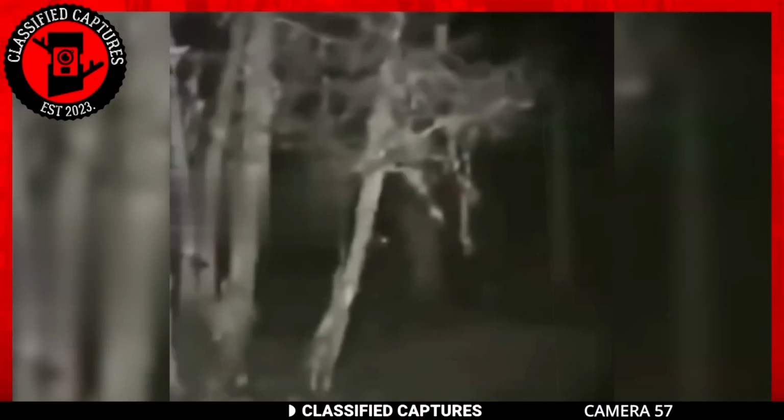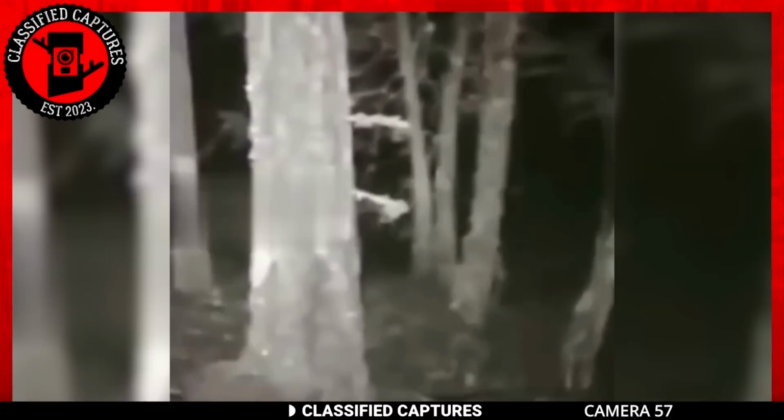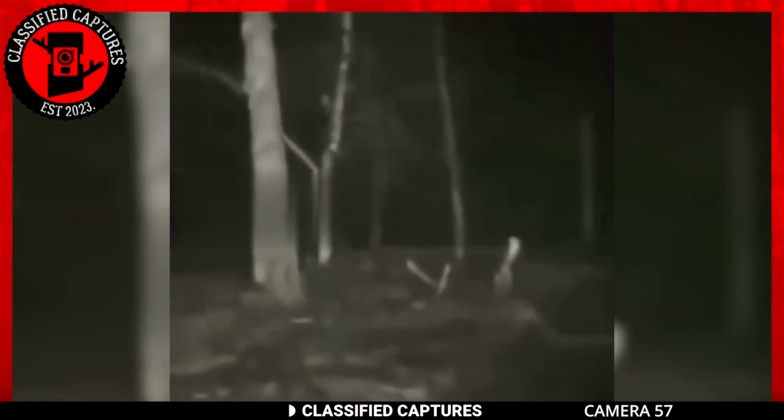Next, we have footage from a TikTok user who claims to have a pretty wild encounter with what they believe was a Yeti. Now, if you're not familiar, Yetis are like the snowy cousins of Bigfoots, often associated with the remote corners of Asia and sporting that signature snow-white fur. Let's take a look.